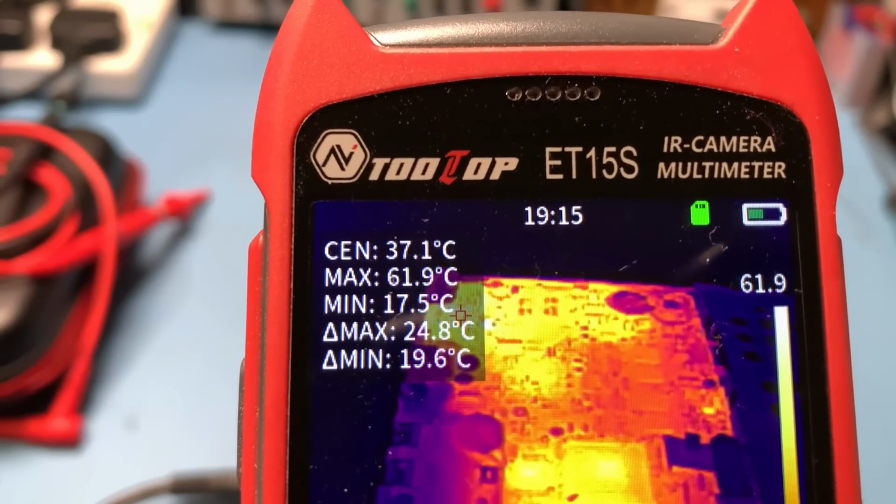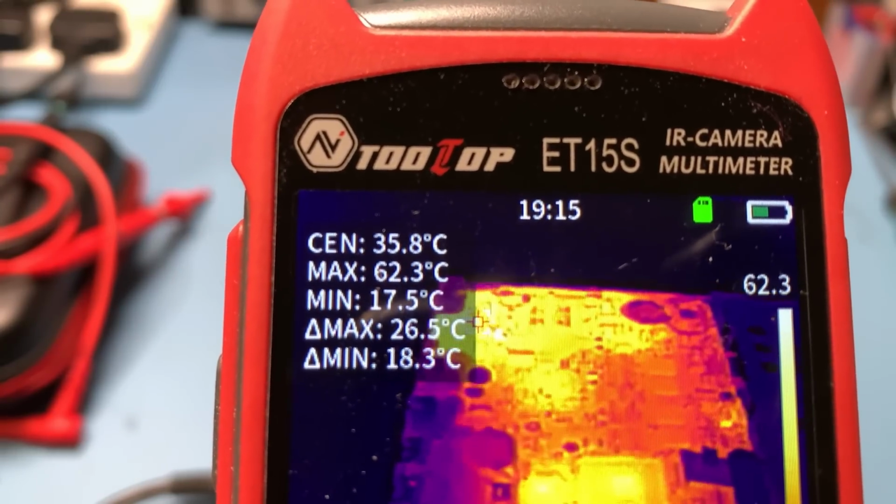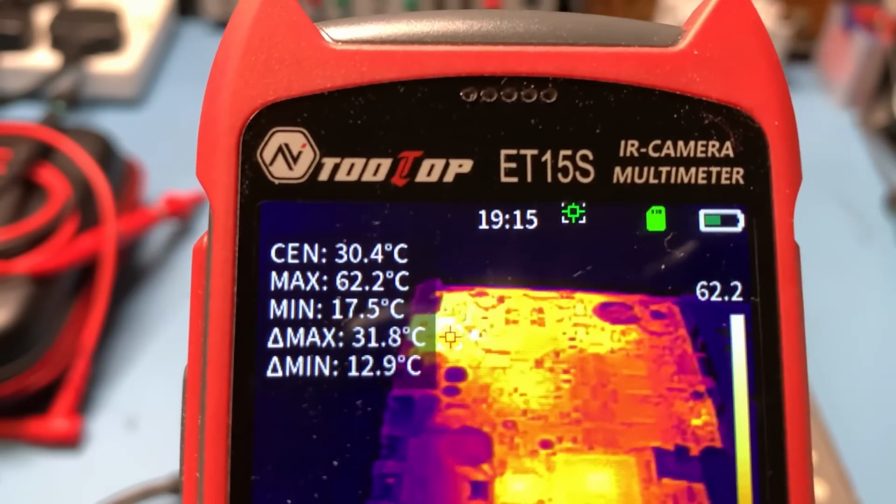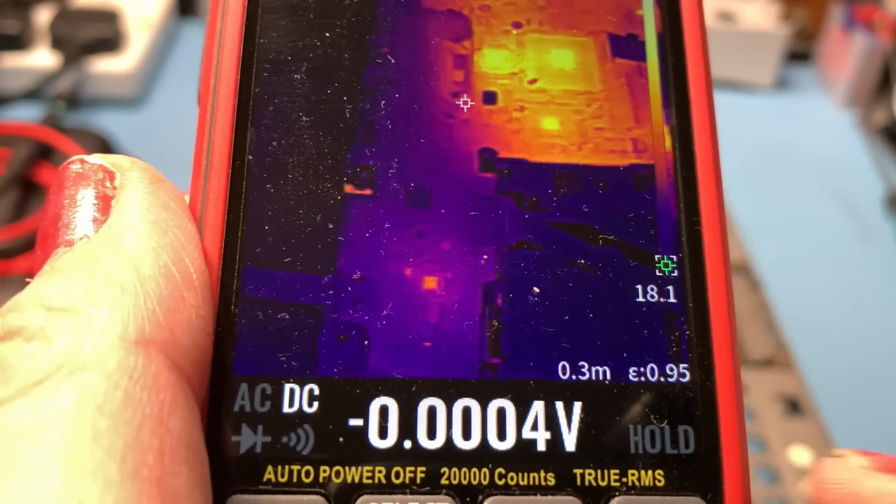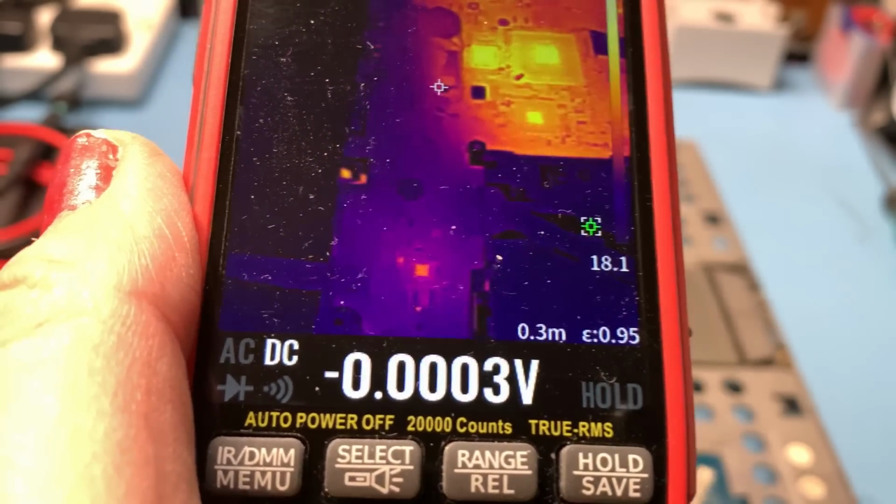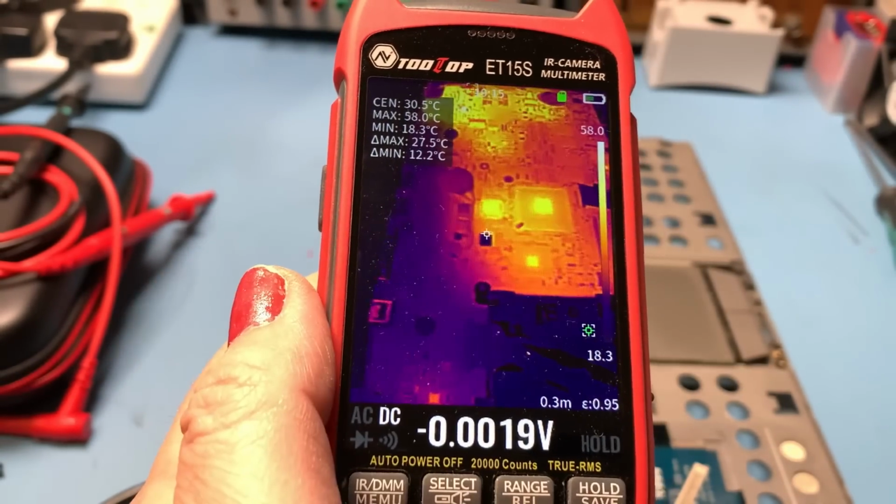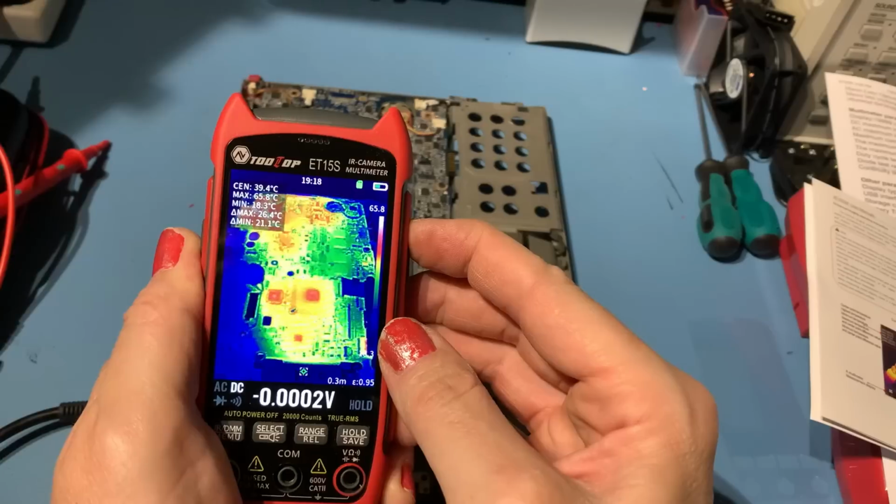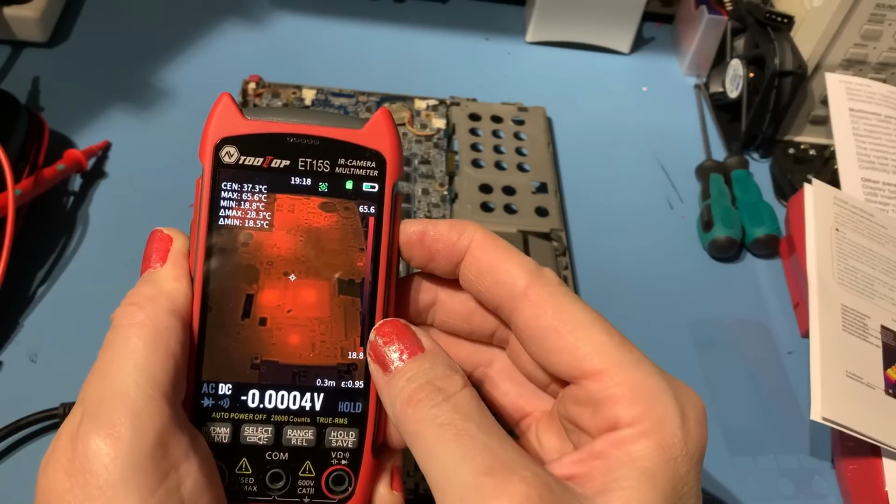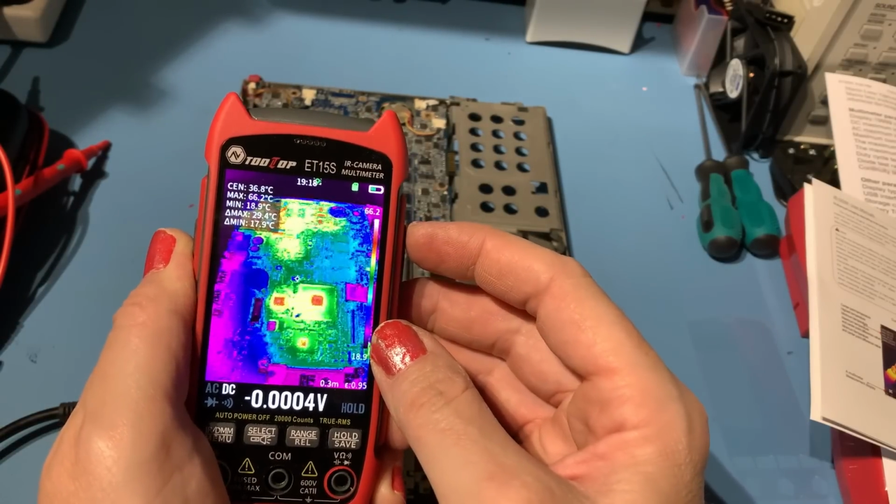So your center temperature, your max, your min, and the difference between the center and the max and the center and the min. And of course, you've got your emissivity down the bottom there, which we've looked at before on the channel, but we'll take a look at that in a moment once we get into the menus, because there's a lot of functions on this and there's a lot of things that you can tweak. And then you can just cycle through your color palette as to which one works best for you, which shows up the problems best to you.